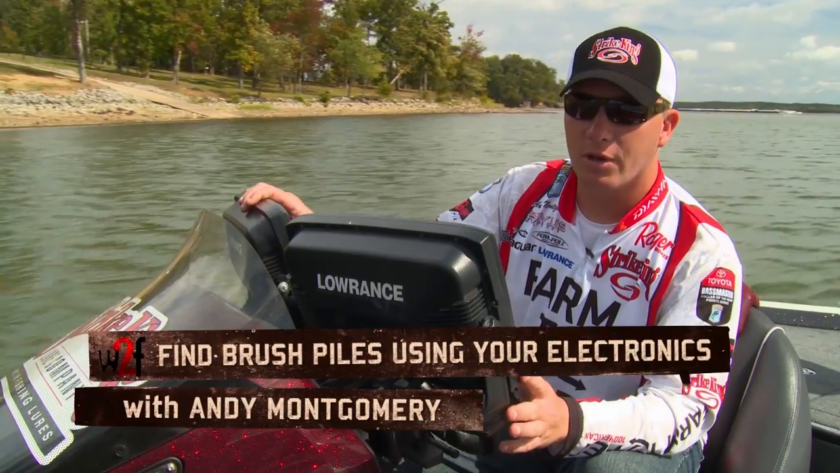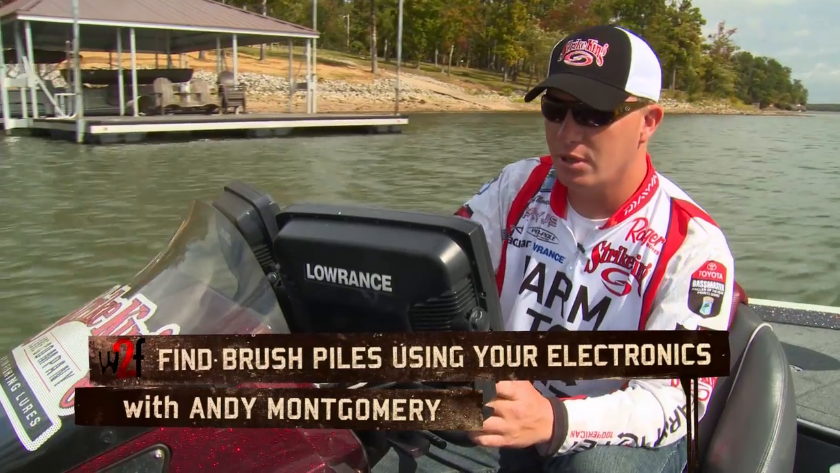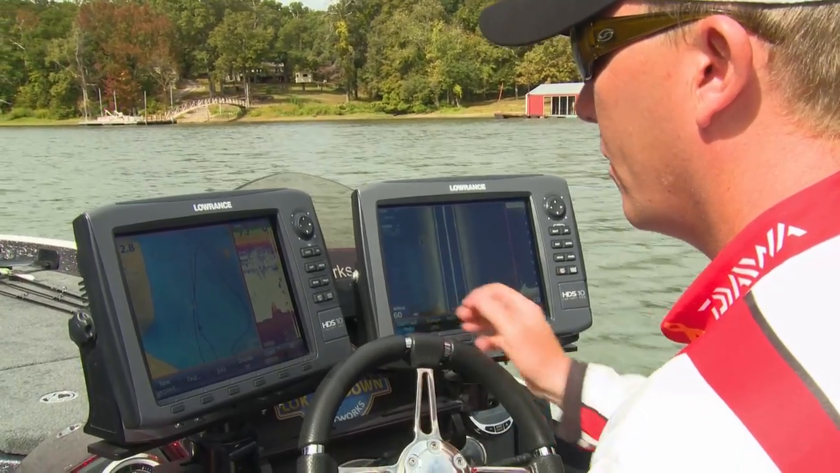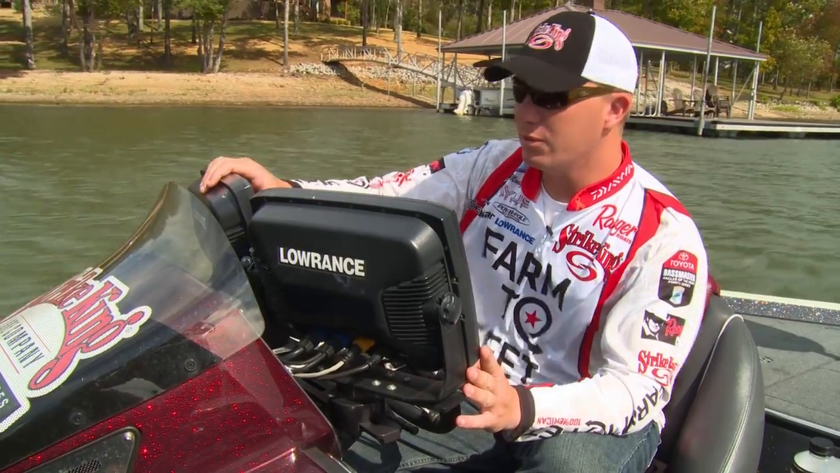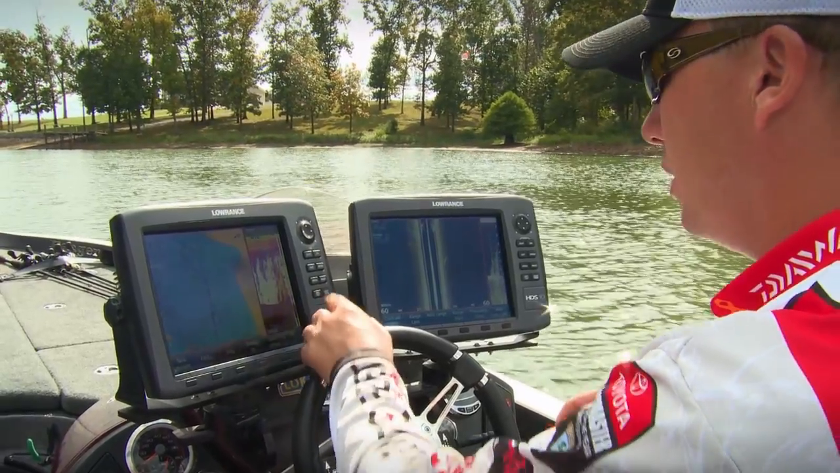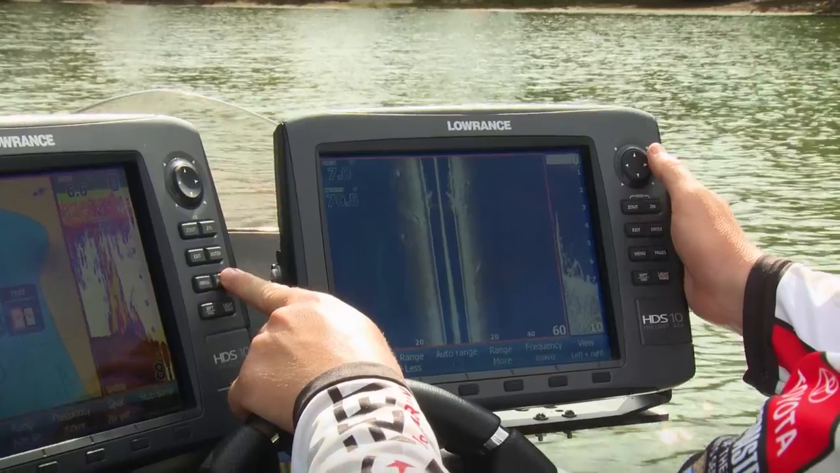You know, electronics have really changed the game. We got side imaging, we got down imaging, and we still got the regular 2D that just got better. We got mapping, so I run two screens. I run this one on mapping, regular sonar. I run this one on side imaging and down scan. I can see a lot of brush on my regular 2D, but on the down scan I can actually see the details of it, how it lays out.